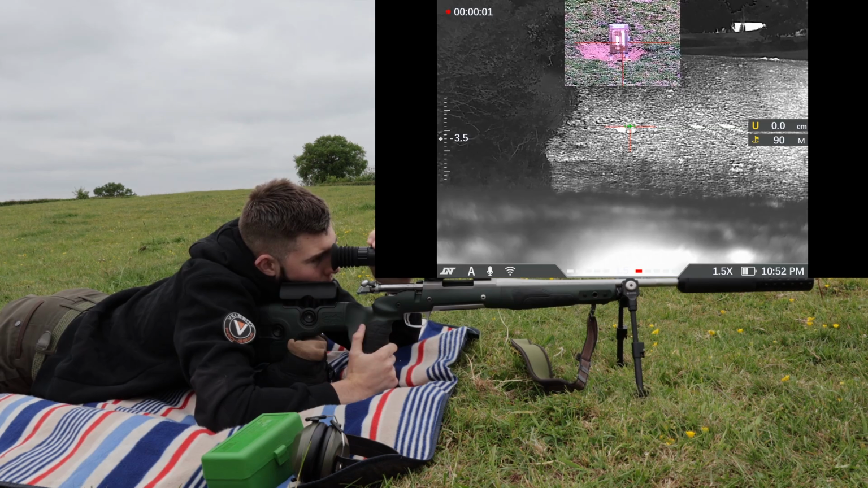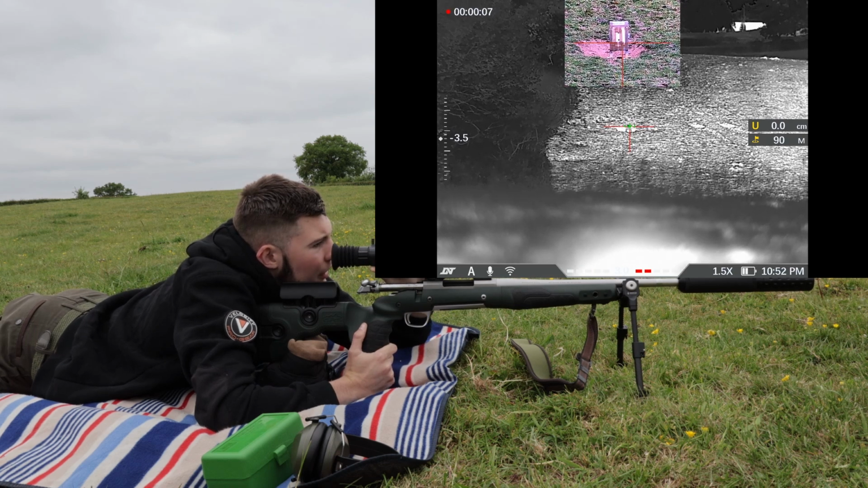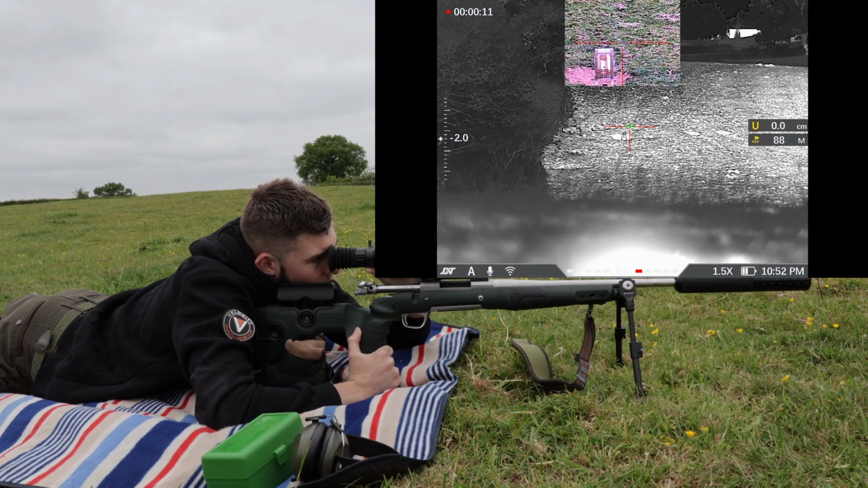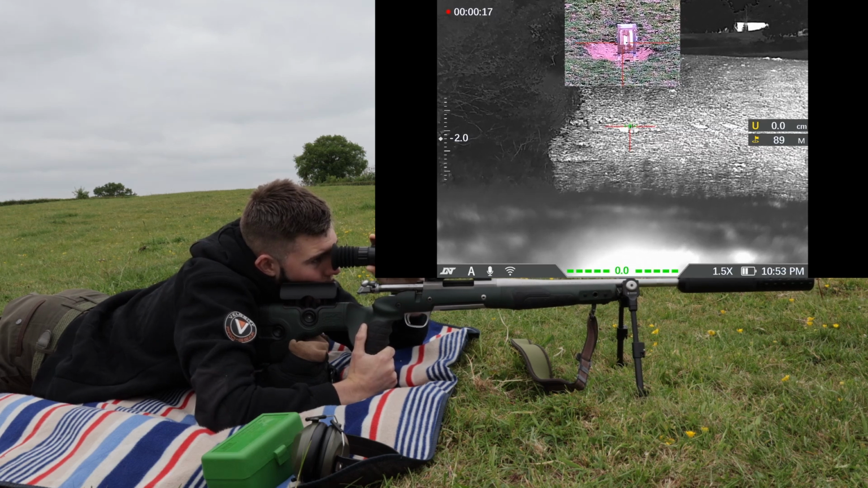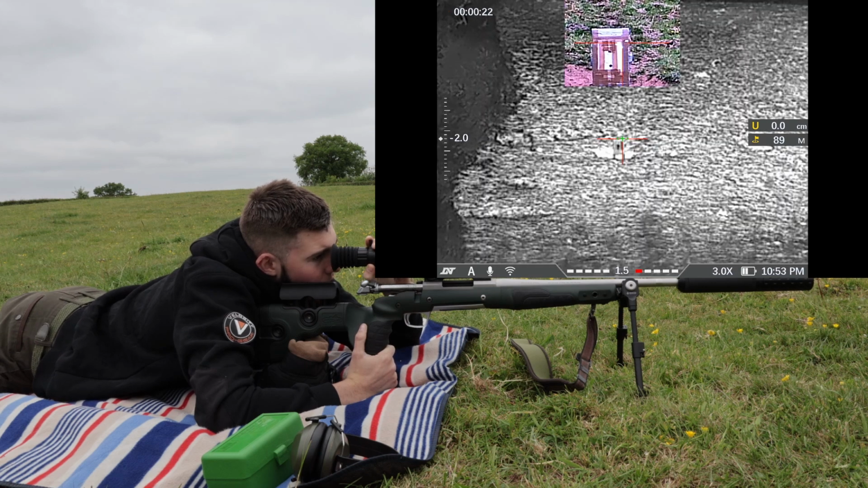Right, so I'm recording for the scope now. I'm not zoomed in, that's why. Right, so let's range find it. We are gonna pop up, so that little box pops up. 89 or 90 meters, so it's pretty much bang on to where we were yesterday. We're in the exact same spot, I can see. Let's zoom in a bit.